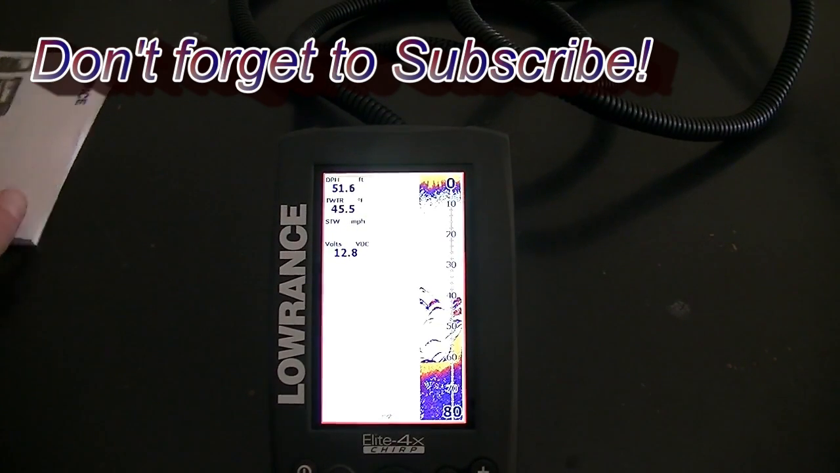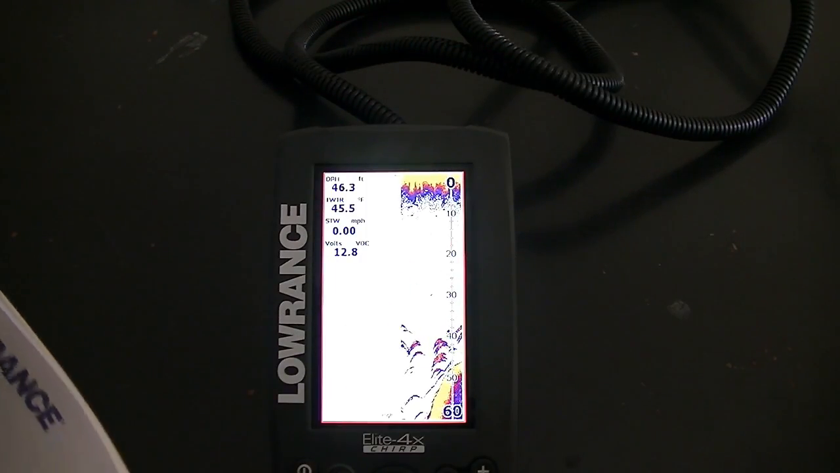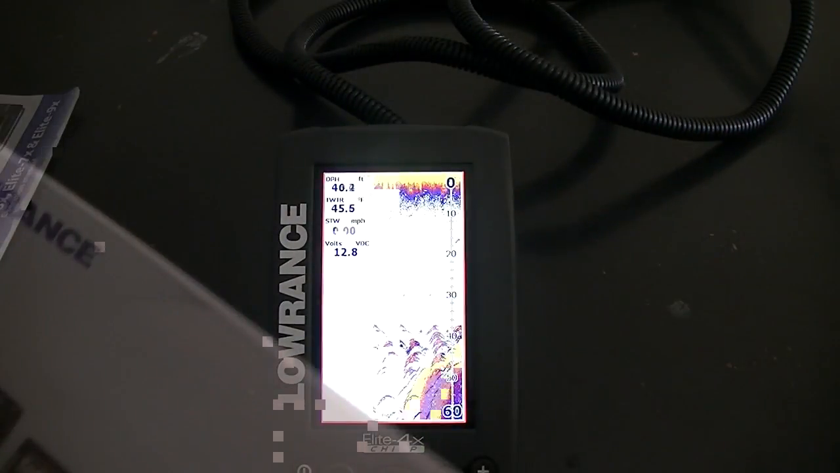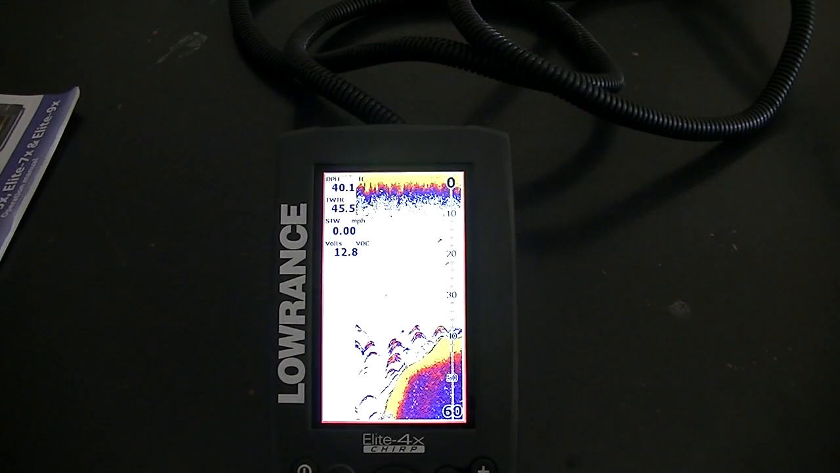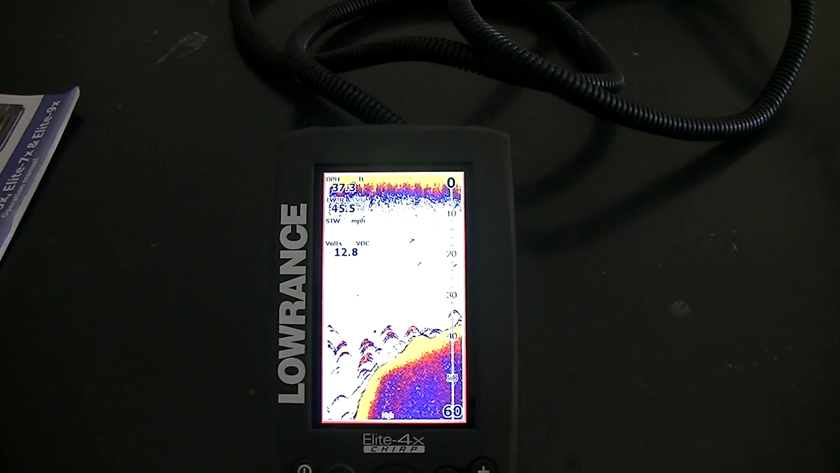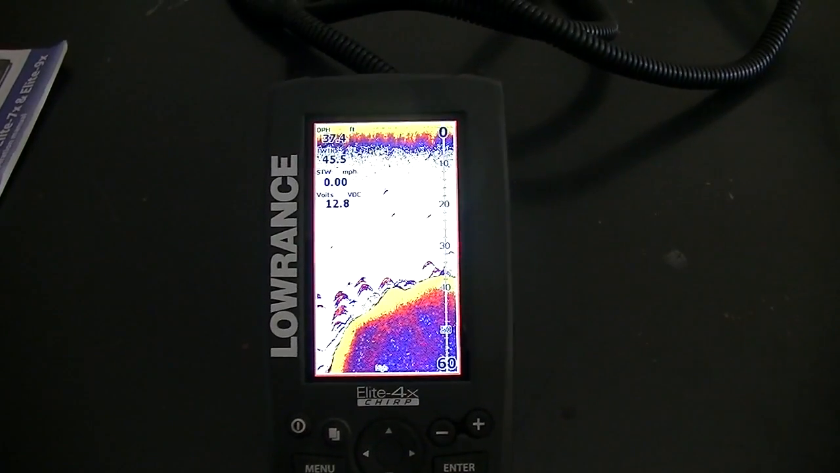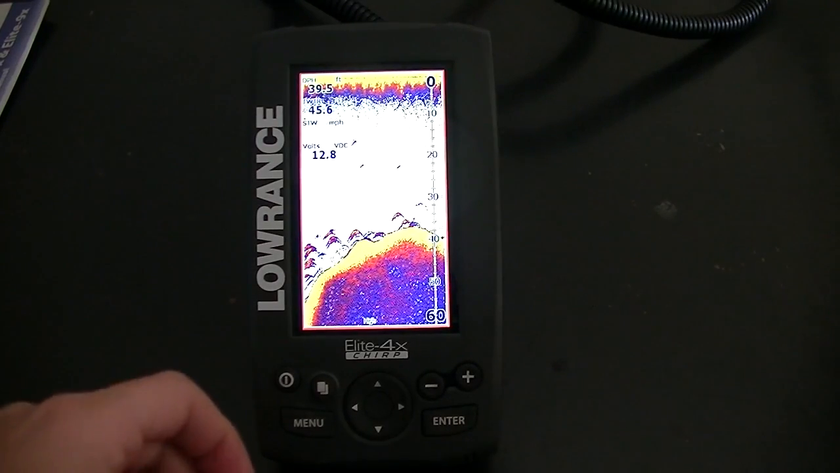A lot of these tricks are for any fish finder. A lot of it is basically the same stuff. I mean, the tips that they tell you in here are for all of these. There are different settings and different options when you get up to the higher end models. But this one right here works great for a smaller application, smaller lakes and stuff like that. So let me adjust this camera just a little bit. There we go.